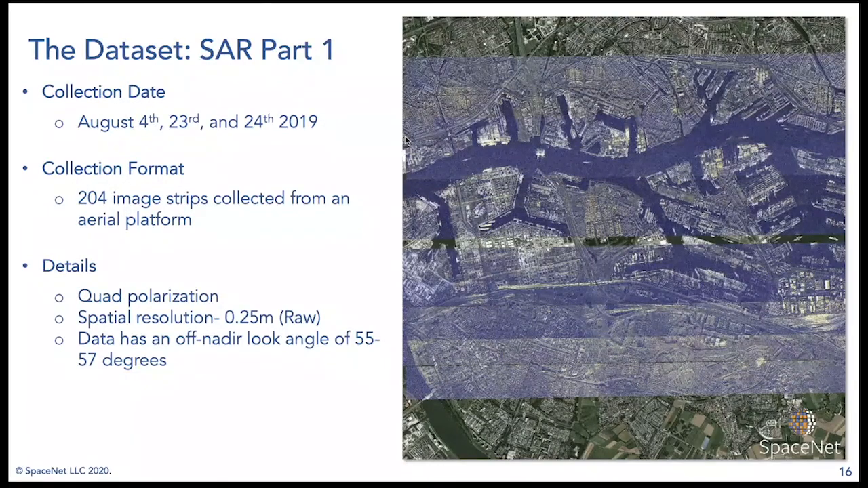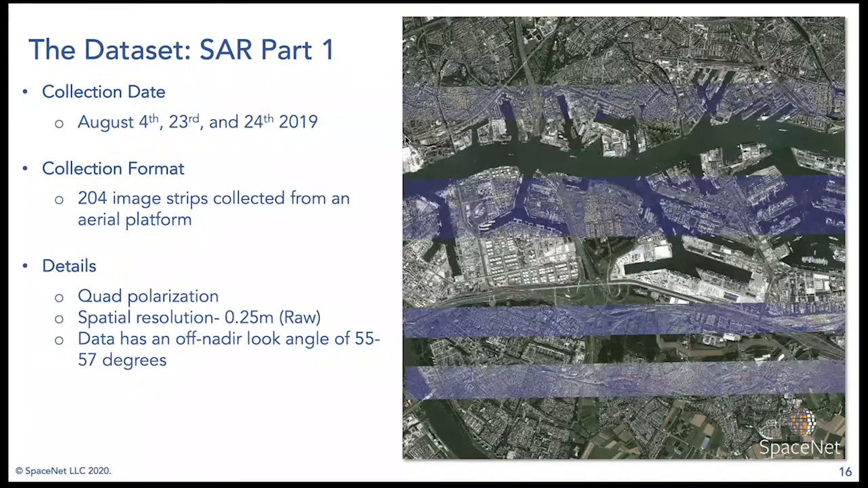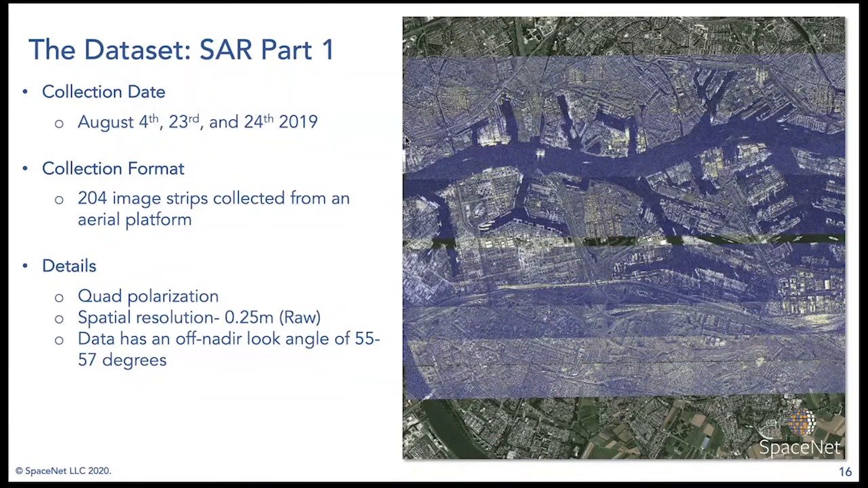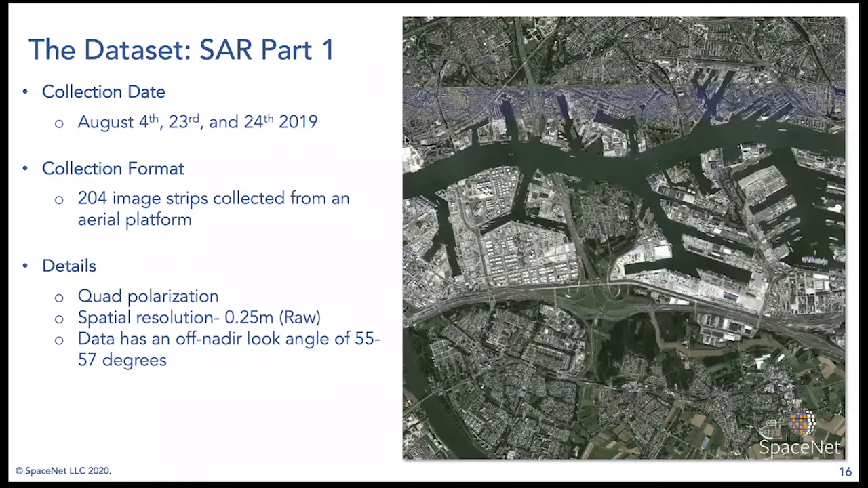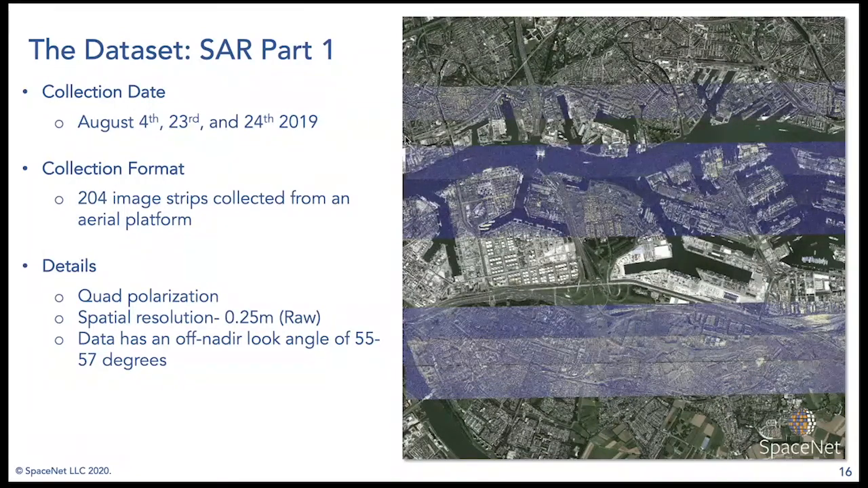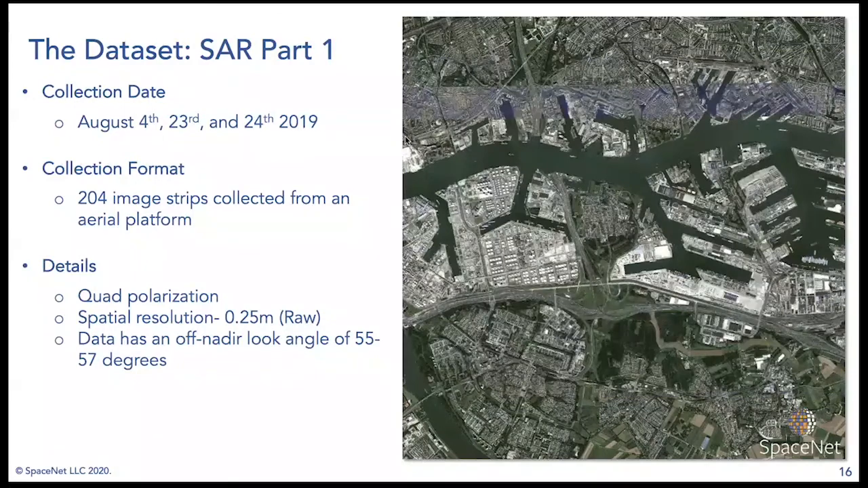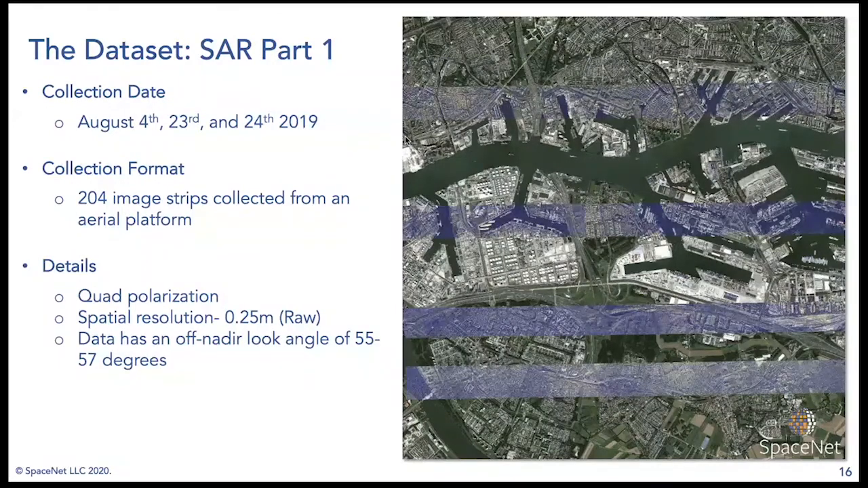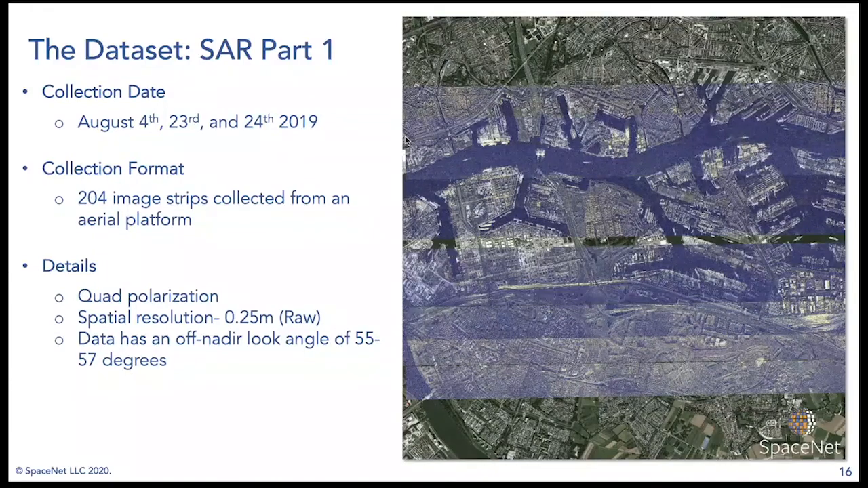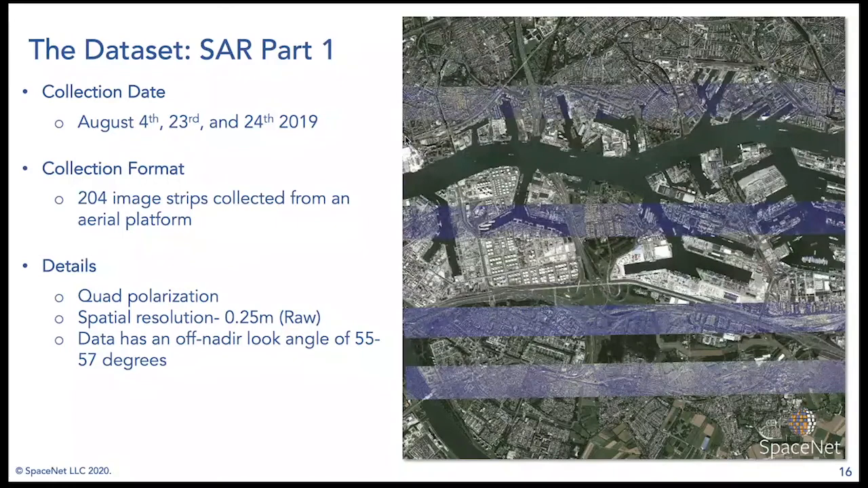So they've mounted one of their sensors, a very similar sensor at least, to what they'll be launching to space, and then wanted to test the capabilities of that sensor before you actually get it into space. So this comes from an aerial collect. An airplane is actually flying these image strips, and the collection dates span a small portion of August here. So August 4th, 23rd, and 24th of 2019. 204 image strips in total.